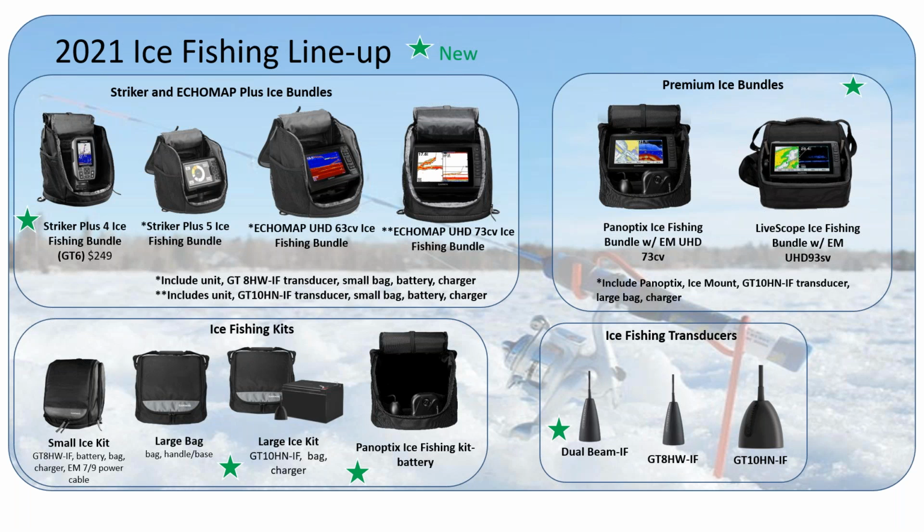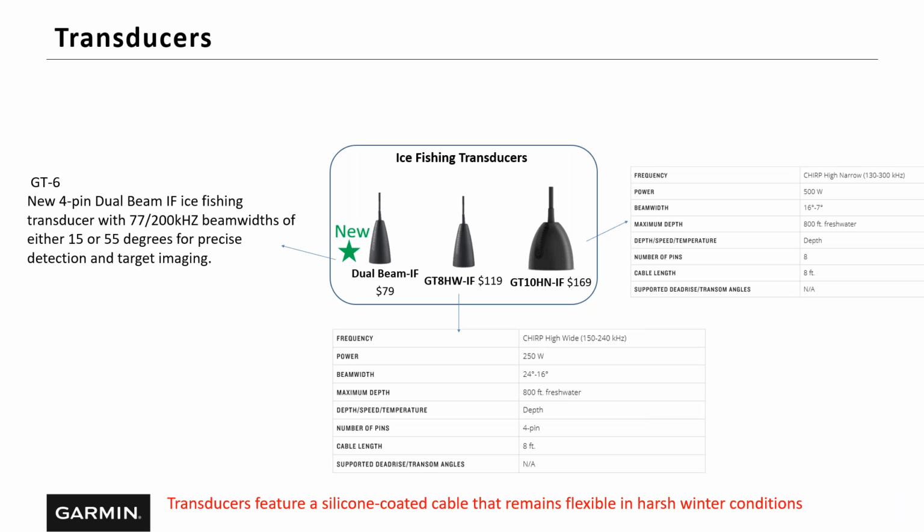And also transducers. We offer 3 different transducers, and we're going to talk a little bit about a transducer. Not going to spend a lot of time, but the new GT6, that's our new transducer, a dual frequency 77-200 kilohertz. It is a chirping transducer, but it only chirps a few frequencies. And you have a selection of either 15 or 55 degrees, depending on how you want to use that transducer.